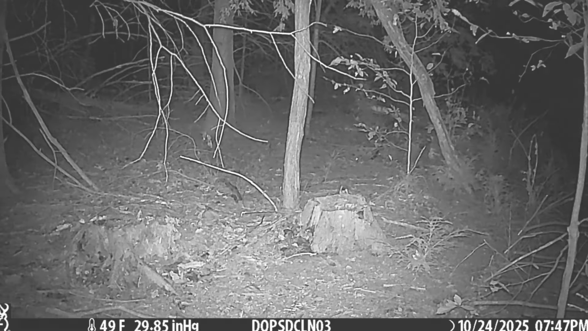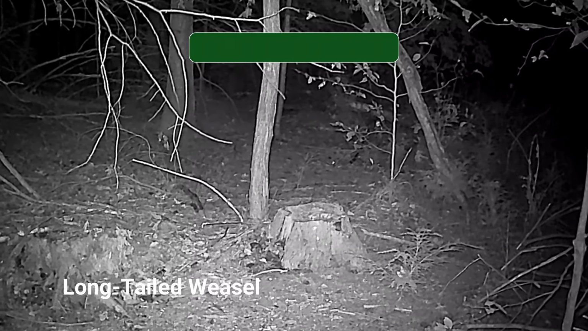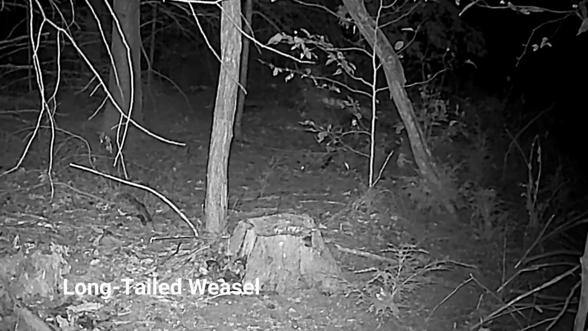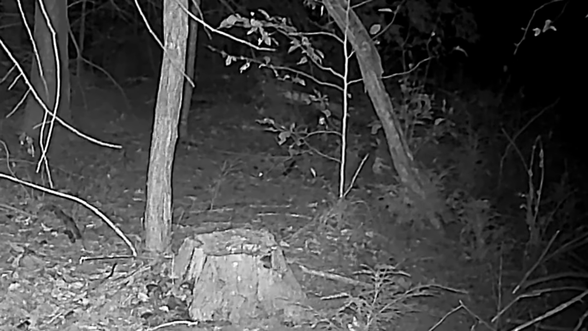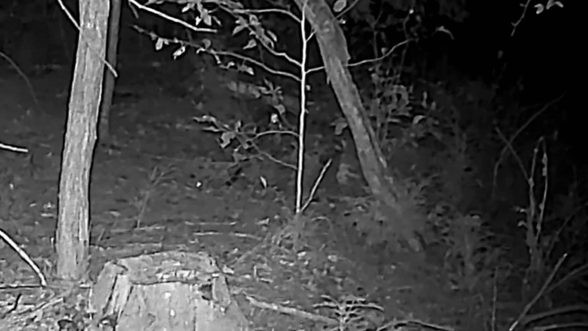This is the trail cam compilation for week ending 10/25/2025. In this first clip, we're at Bennett's blind, and we see what we believe is a long-tailed weasel. He looks to be in his winter coat of white with the black tip, although my father disputes this.